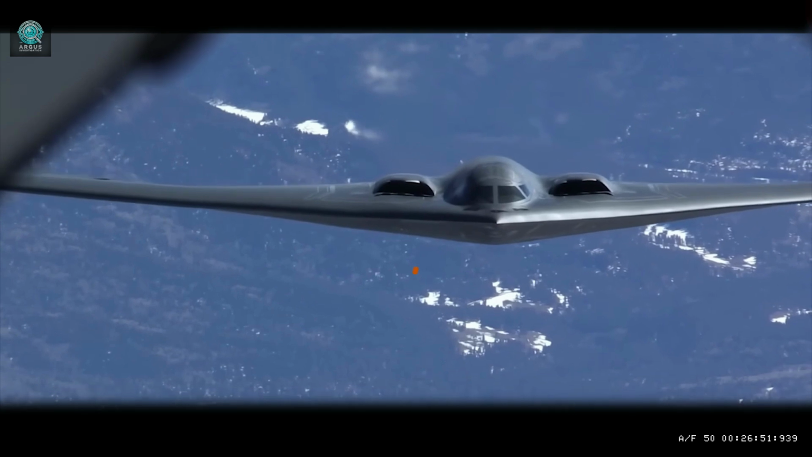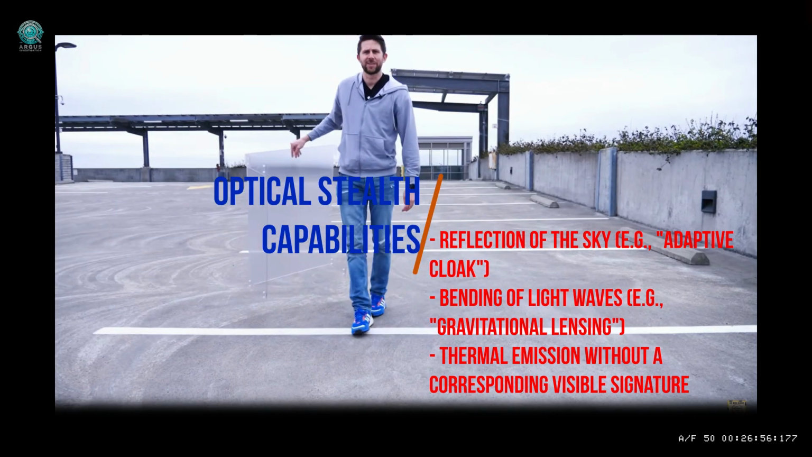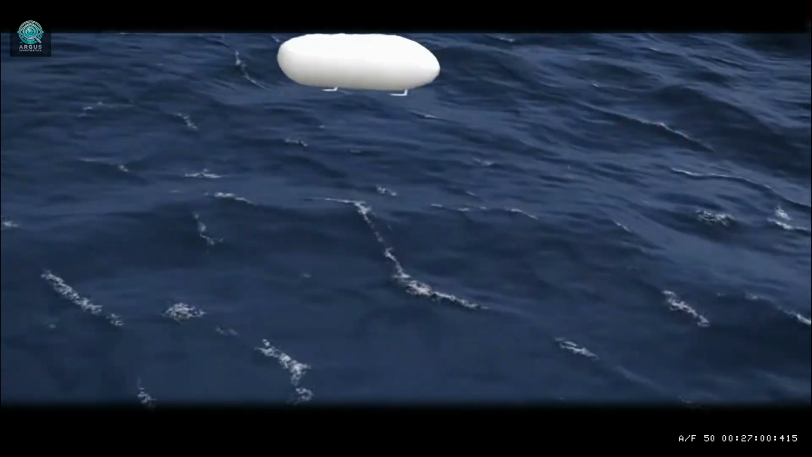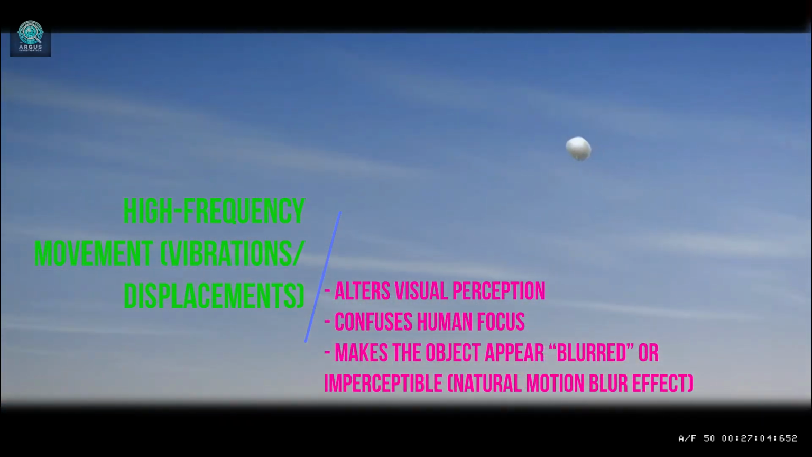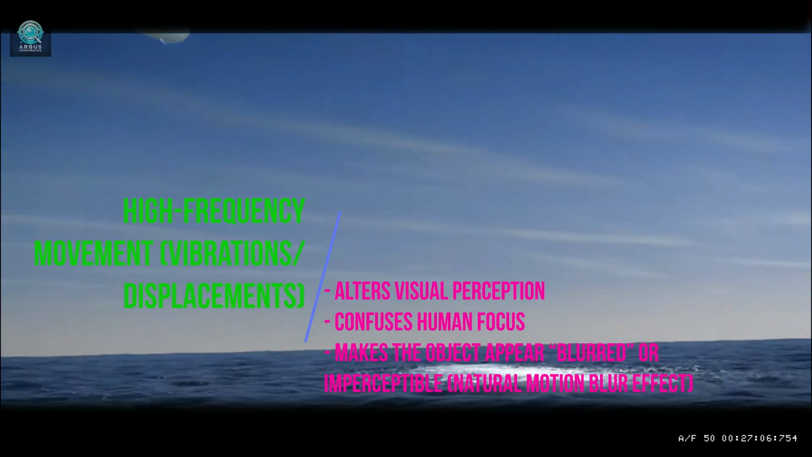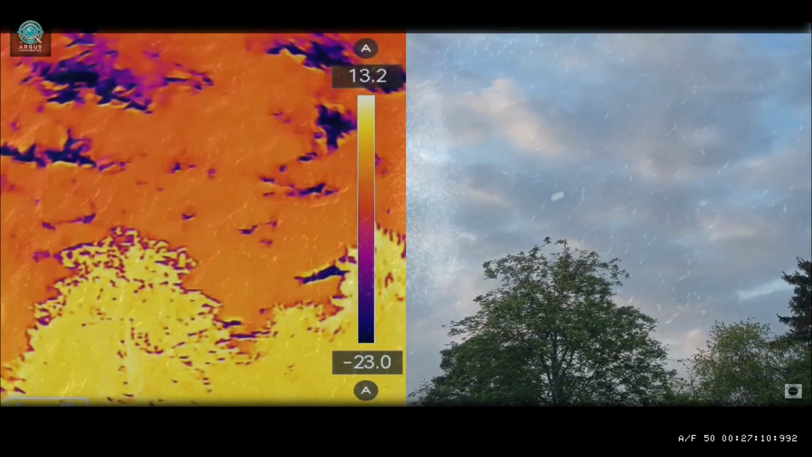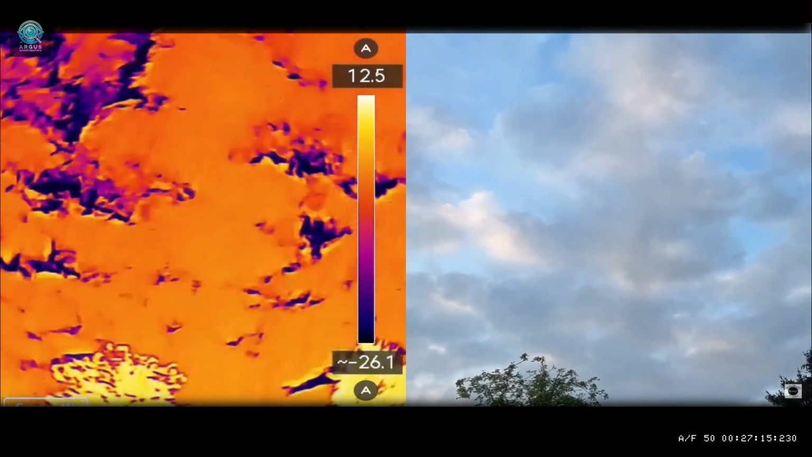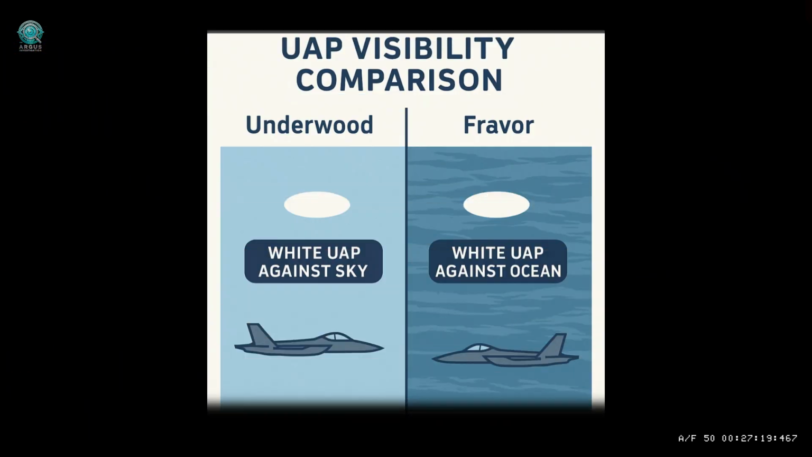The UAP may possess optical stealth capabilities, meaning some form of active or passive camouflage. Fravor hypothesizes that the object was either jumping from one position to another, or moving erratically at extremely high speeds. Its invisibility could be caused by high-frequency motion. Personally, I believe that a possible interaction between the UAP and the surrounding atmospheric medium could bend or scatter visible light, making it transparent to the human eye.